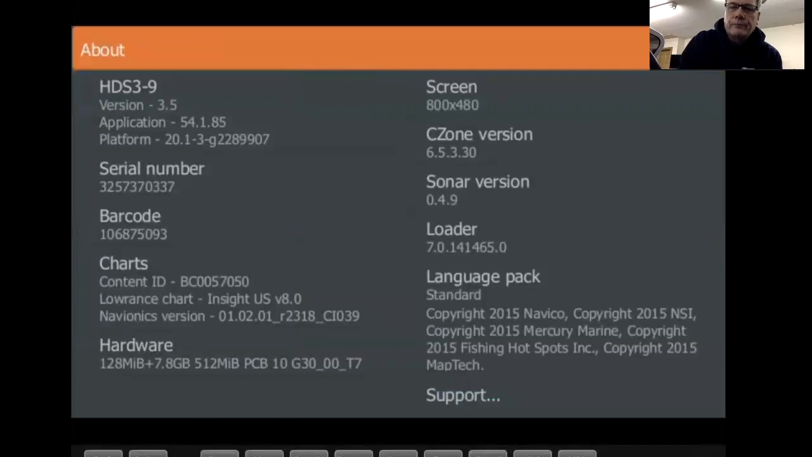go into your unit. So you get a unit, you want to find out if you got your latest software version. You would then go in here, and here's where you find your software version, things like that. You know, version 3.5, application 54.185. Some other information like that.